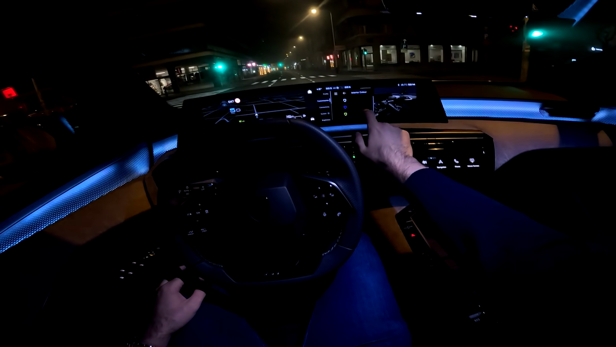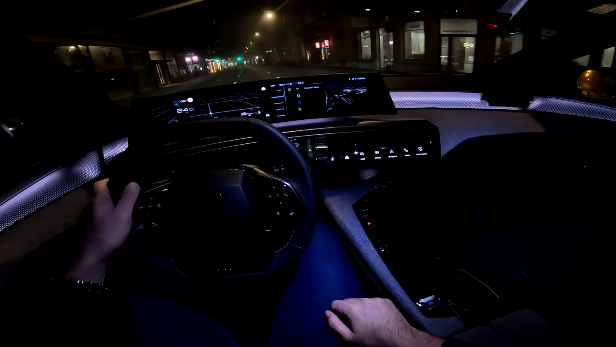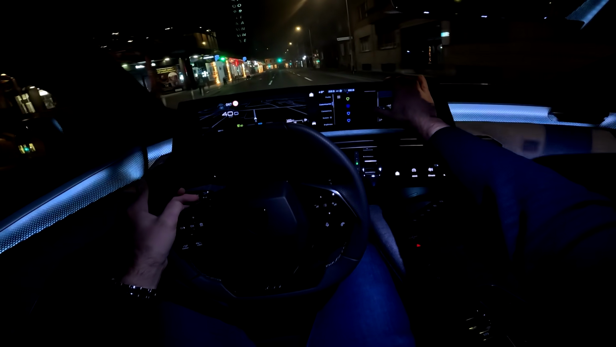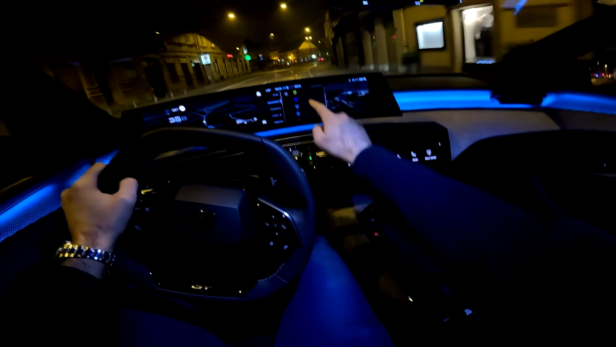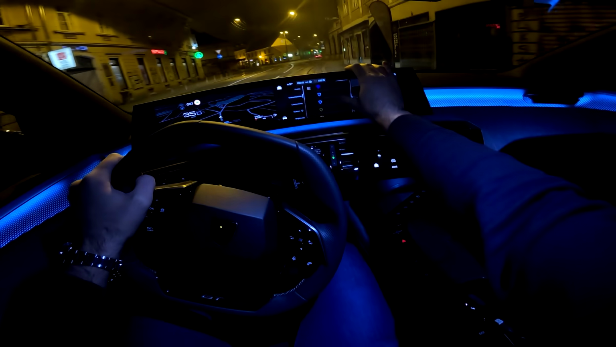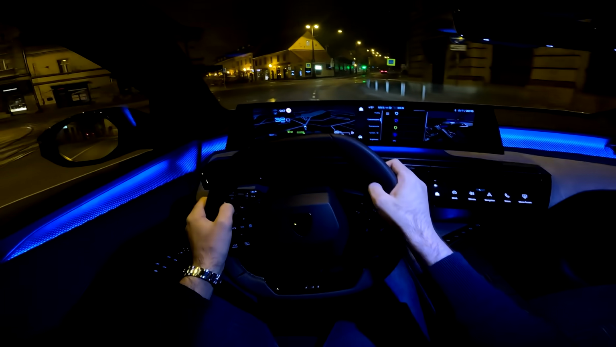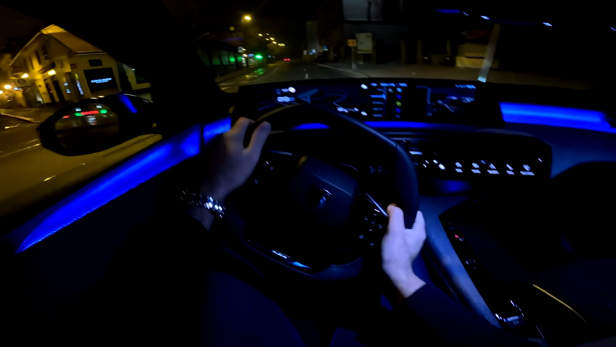Then blue, the white one also looking nice. So yeah, you also have a few shades of blue, and I will put the blue one for now, I think, as again it is my favorite.